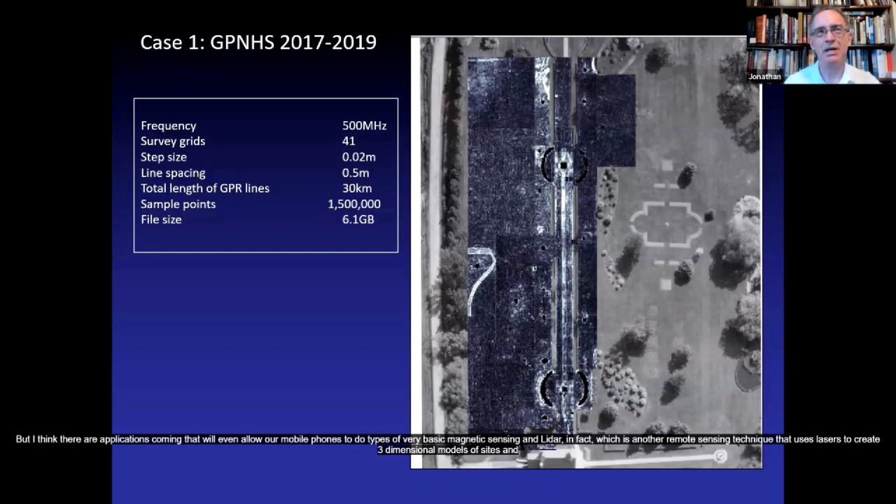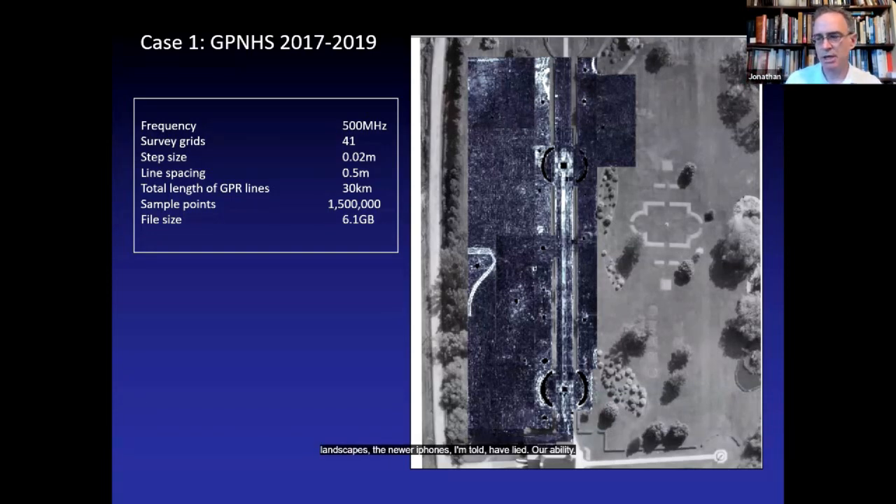But I think there are applications coming that will even allow our mobile phones to do very basic magnetic sensing and LiDAR, in fact, which is another remote sensing technique that uses lasers to create three-dimensional models of sites and landscapes. The newer iPhones, I'm told, have LiDAR ability, so you can create 3D models just using your phone. So, a bit of a shocker. Okay, we'll carry on and we'll see what comes of this.